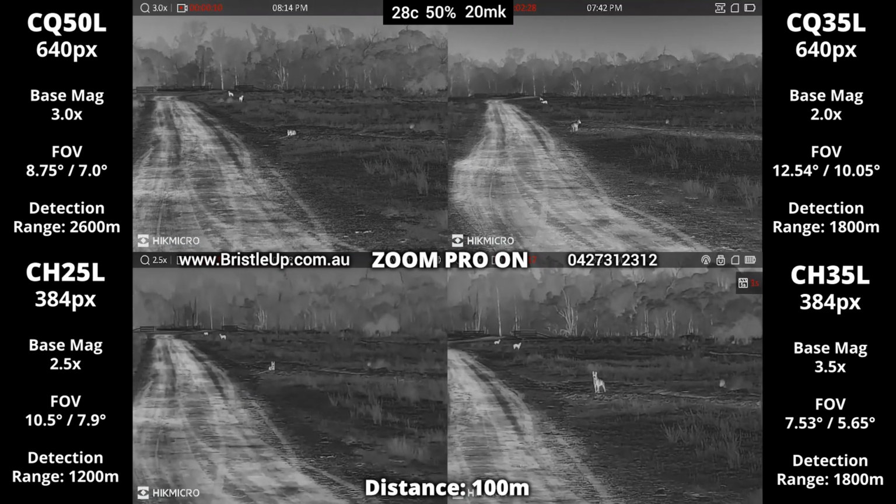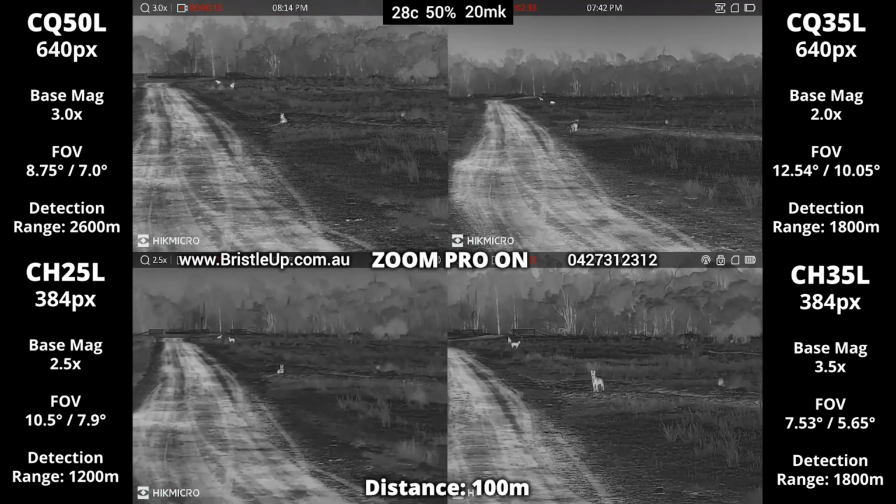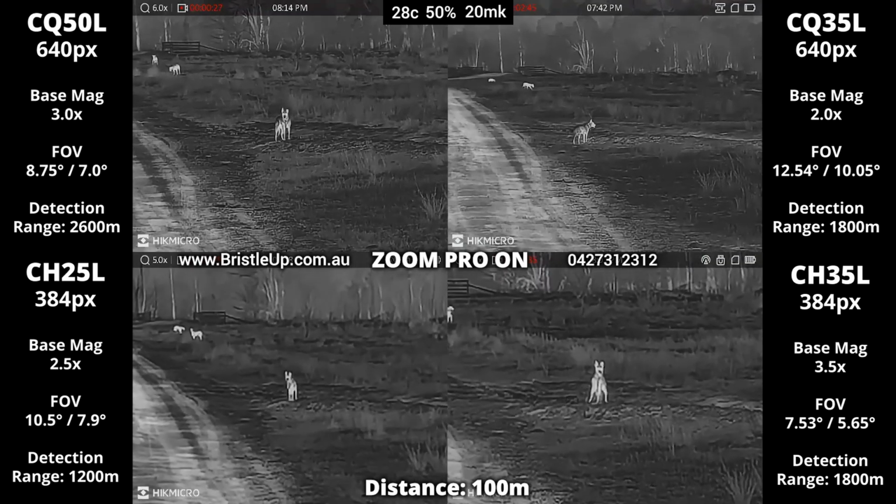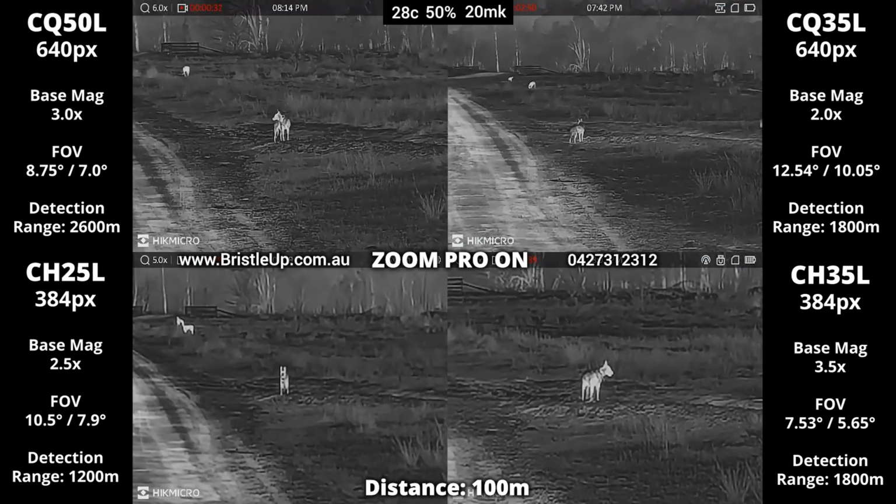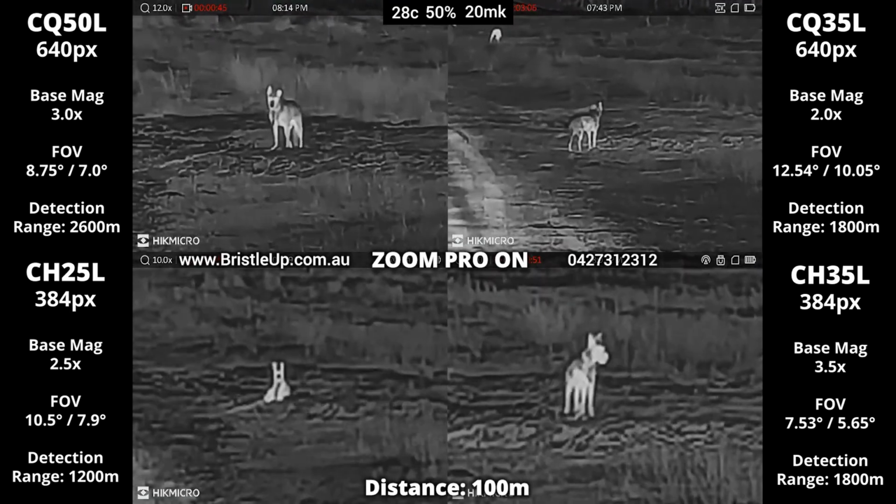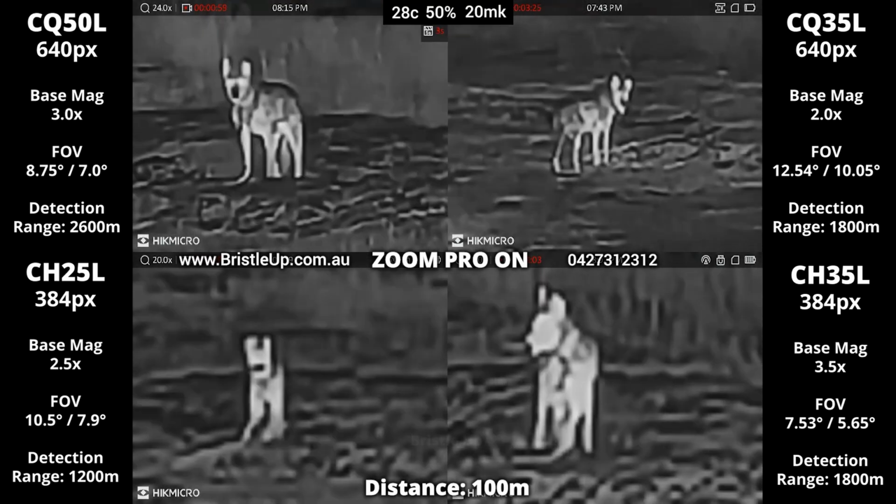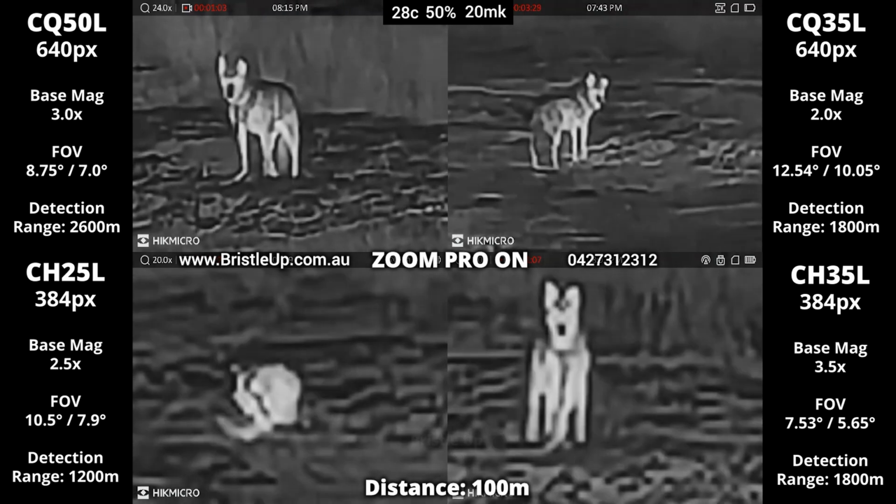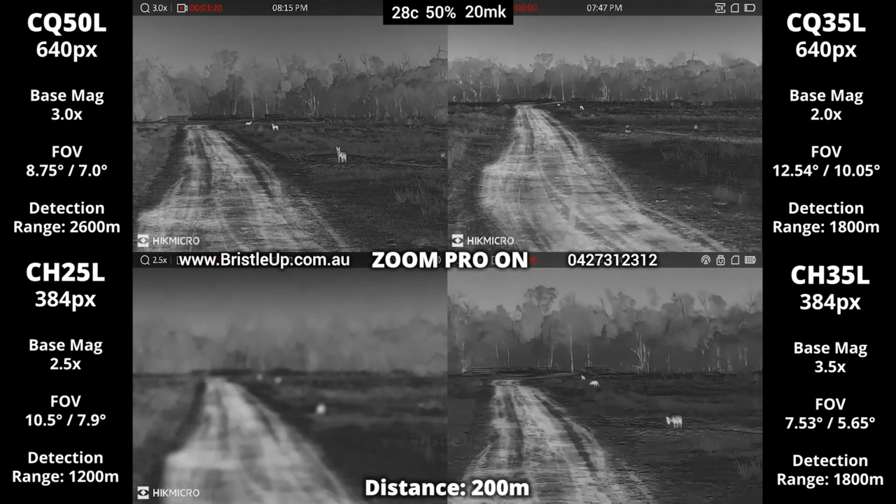While we are comparing each model's image quality, I want to discuss with you how temperature and humidity can affect the image quality on any thermal and why the millikelvin rating has become so important. This is particularly true in the hotter months or when there is a lot of moisture in the air. From now on, I'm going to be putting the temperature information on my recordings so you can see whether they are recorded in favorable or unfavorable conditions.